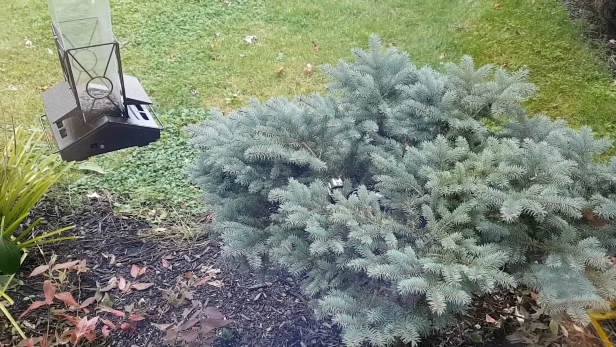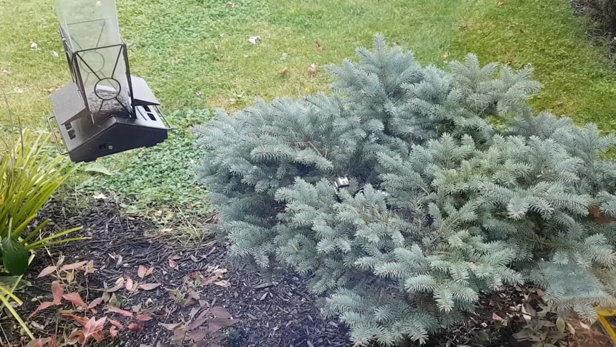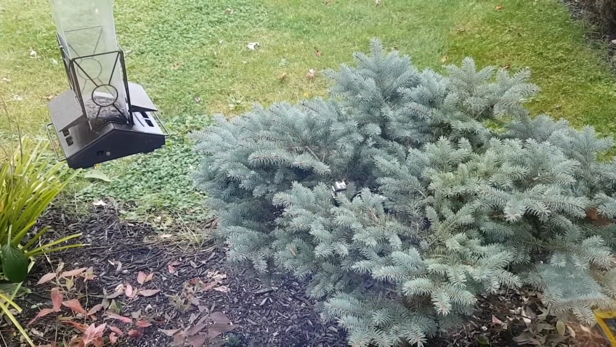It's not as good as a trail cam, obviously, but it works, right? It cost me 20 bucks for that lens. I already had the GoPro, so let's check out some footage from it and see how it looks.